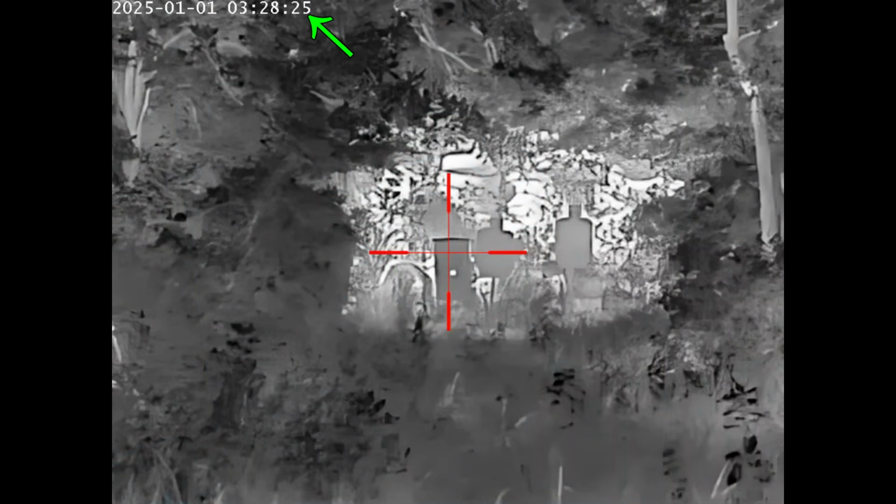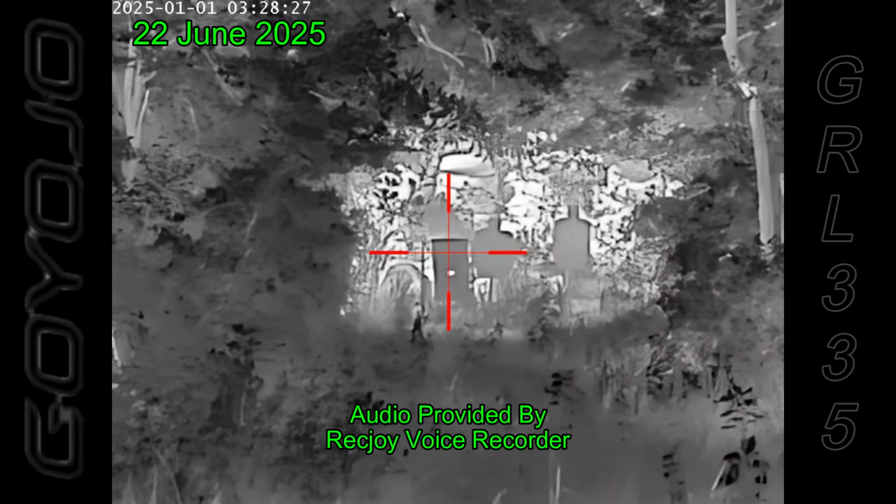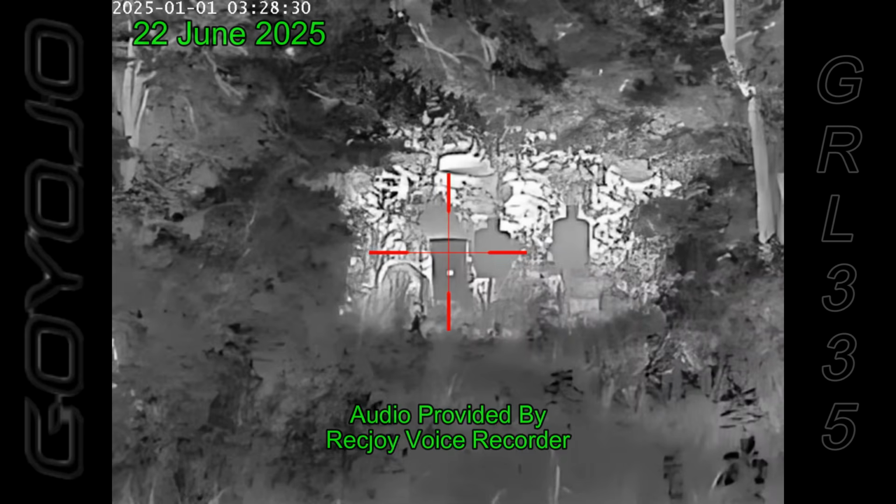And before I get back to the target, I want to talk about the time at the top left. It says that it's January 1st, 2025 at 3:20 a.m. I had reset this before I left. I changed the batteries, and I think it reset all my settings. This will be a feature later. I also got tired of the lack of audio and added my own external voice recorder. Alright, I think we're about on target.